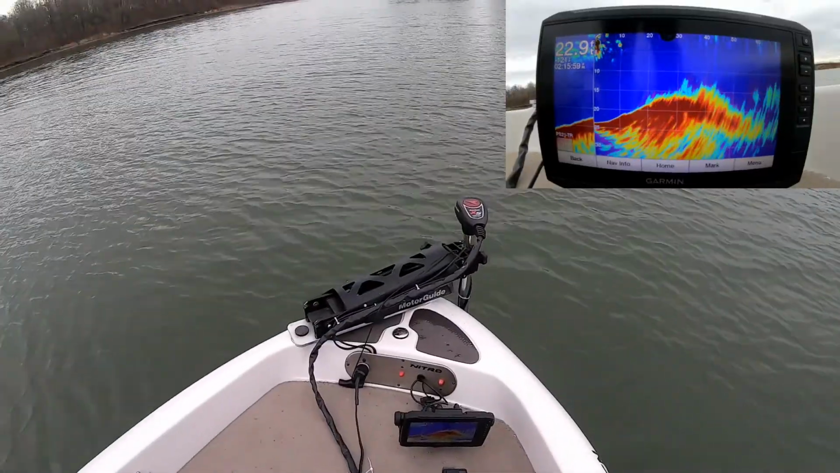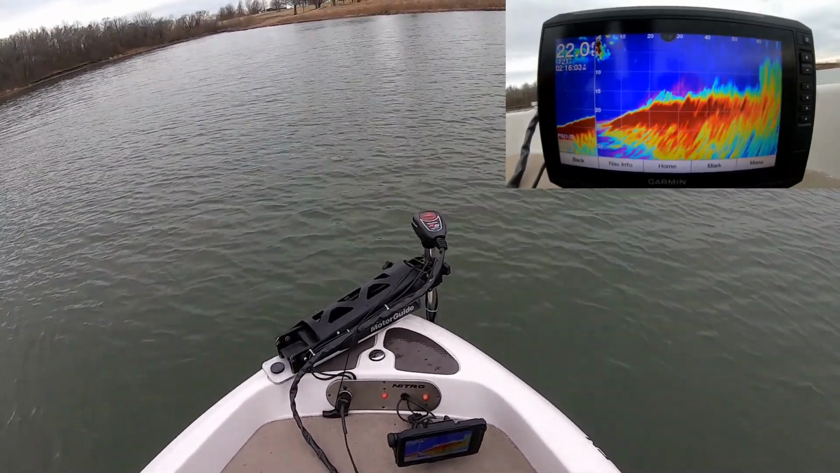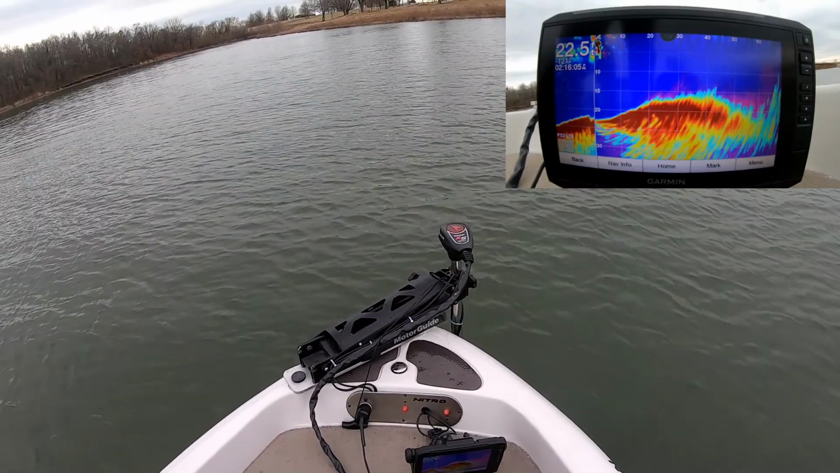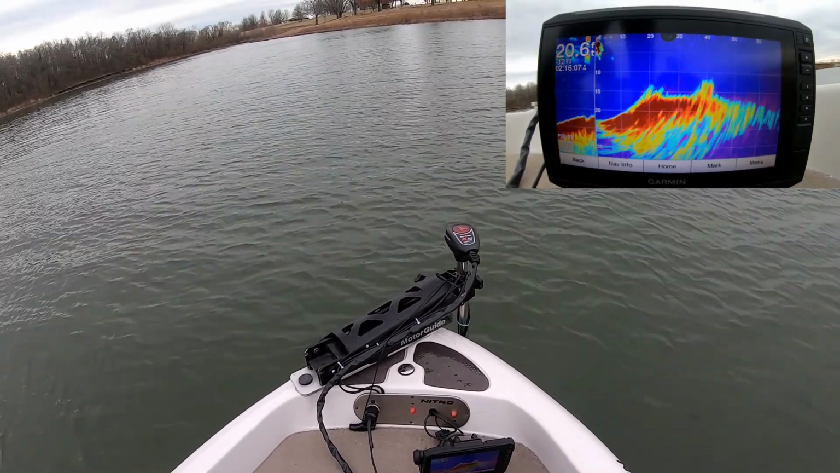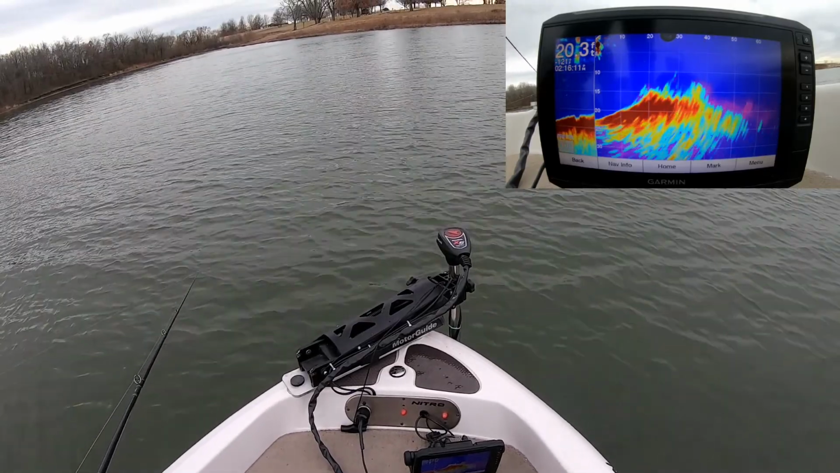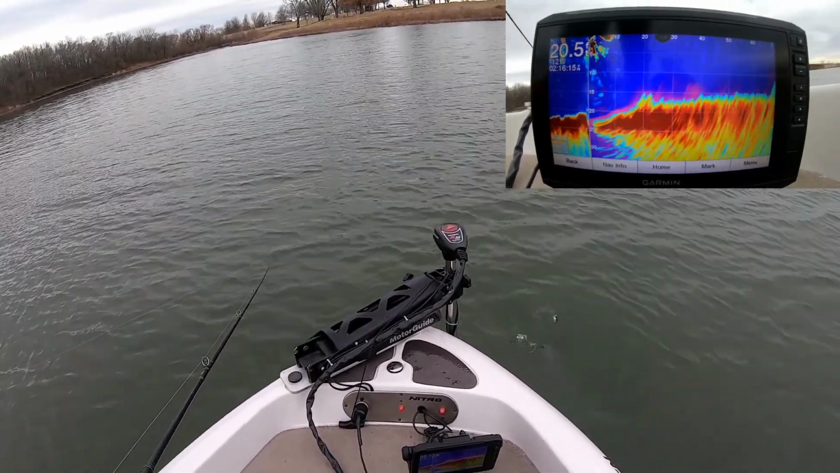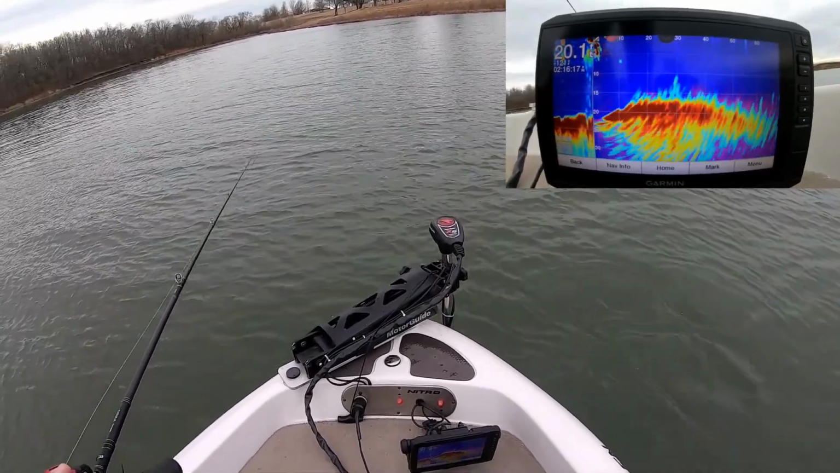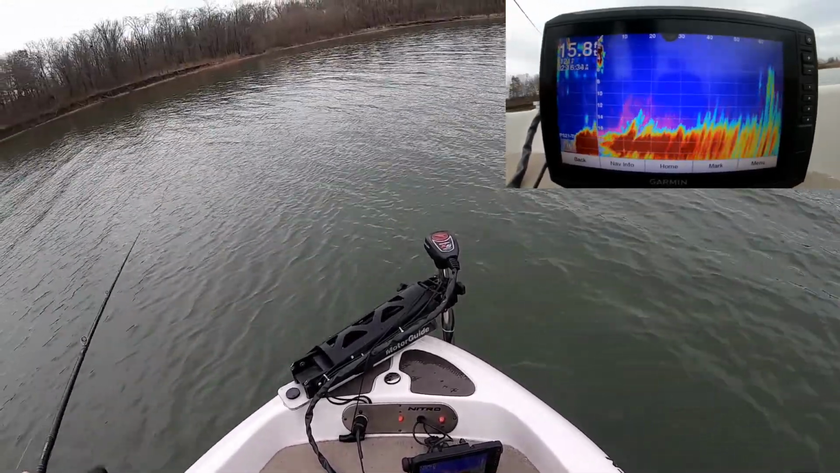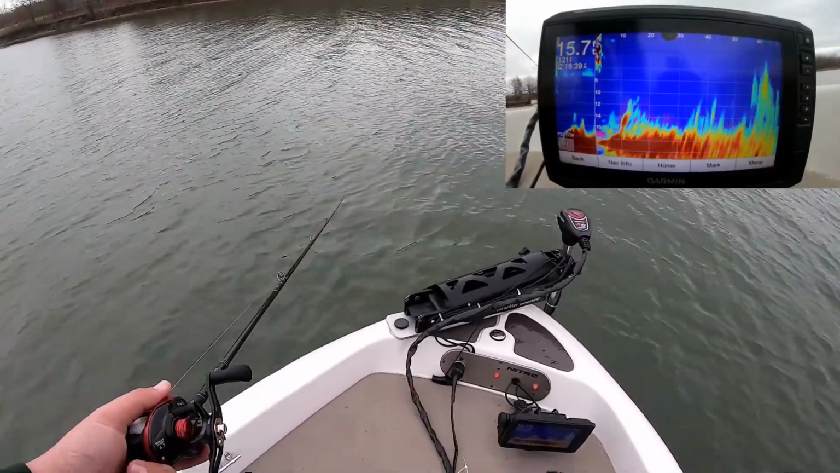There's another brush pile. Looks like it's pretty scattered out. Oh. So when I go right to left, you can see kind of chunk bits and pieces of this brush pile that's spread apart. And I go left just a little bit, and it's a little bit off screen right there. I think I'm in it actually too. And there's the rest of it right there. And I'm in it right now with my jig.